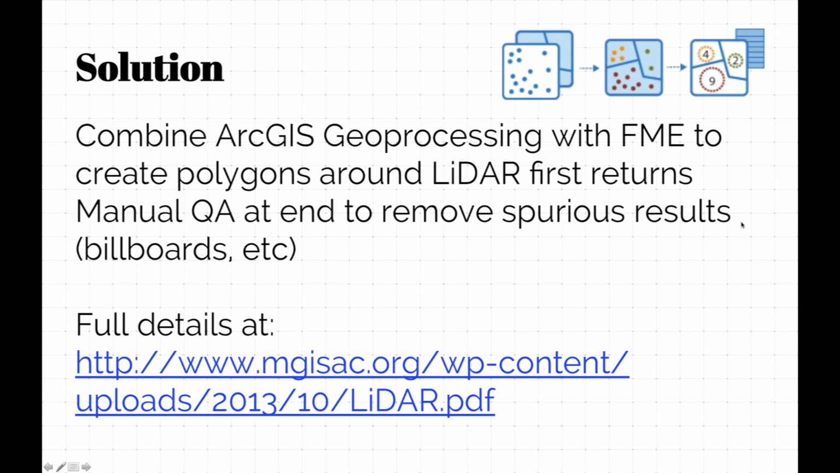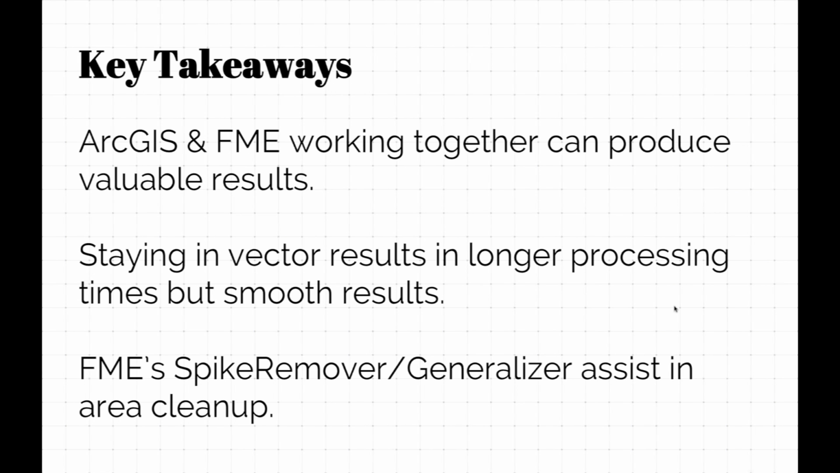Again, the full details of that are over there. So what do we have for some takeaways, Dimitri? Well, ArcGIS and FME are good friends, and FME can easily work with ArcGIS or even within ArcGIS. Yes, and by combining the best of both worlds, they were able to get good results.